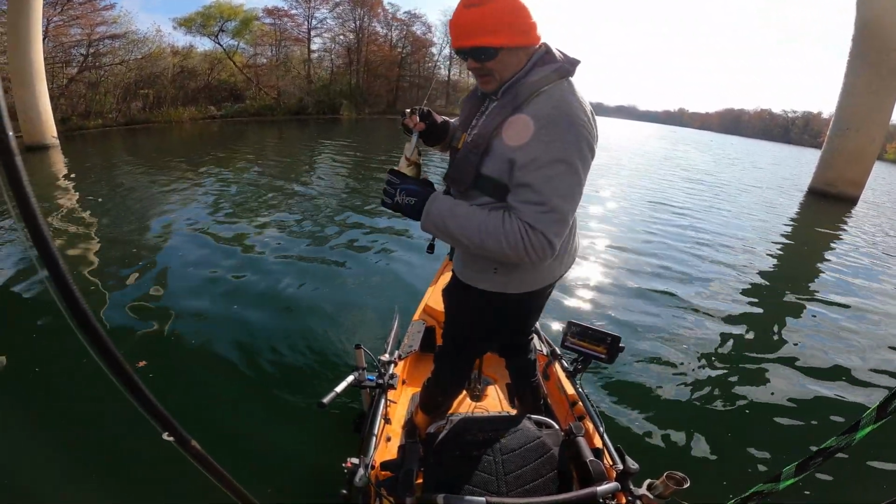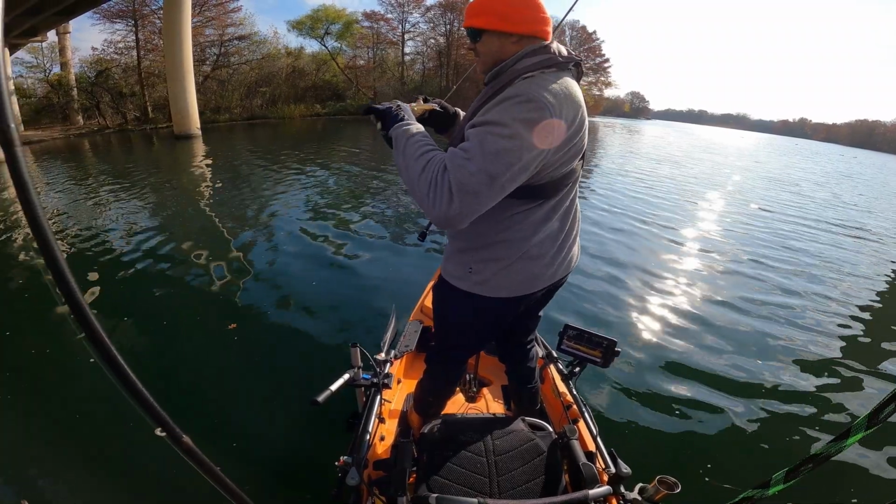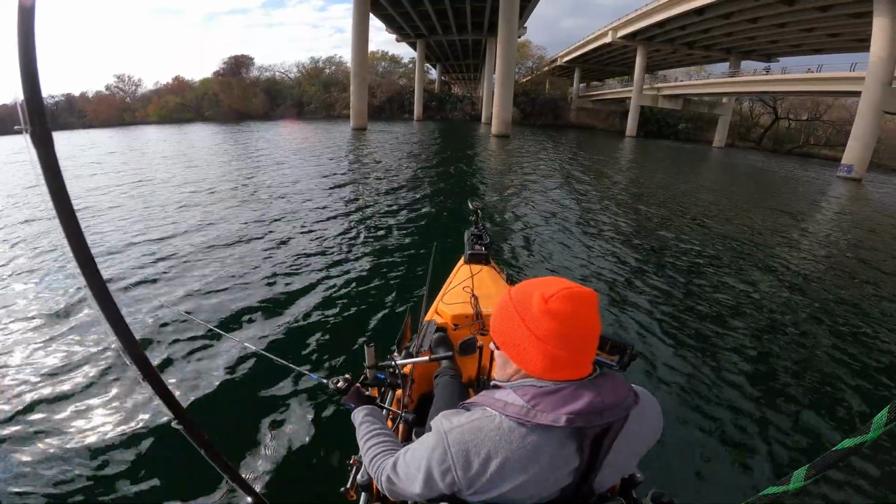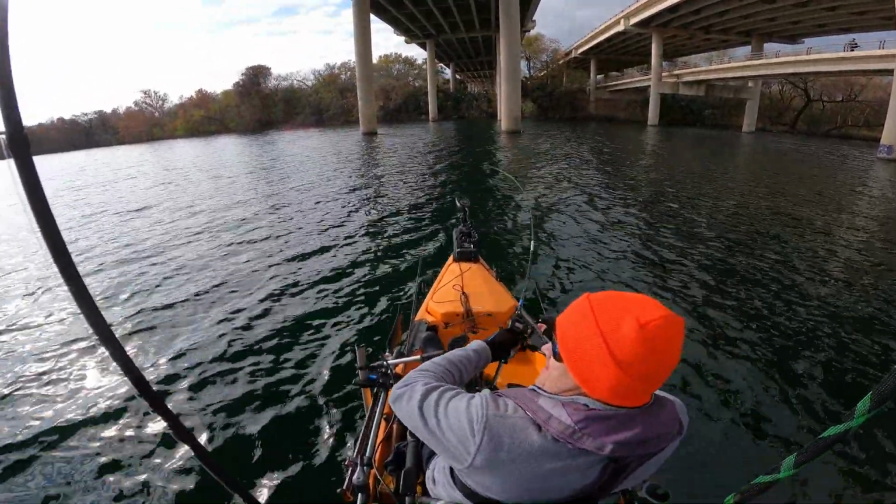Fish before this knocked slack in it. That's how I knew I had a fish. The jerkbait went totally slack. Again.